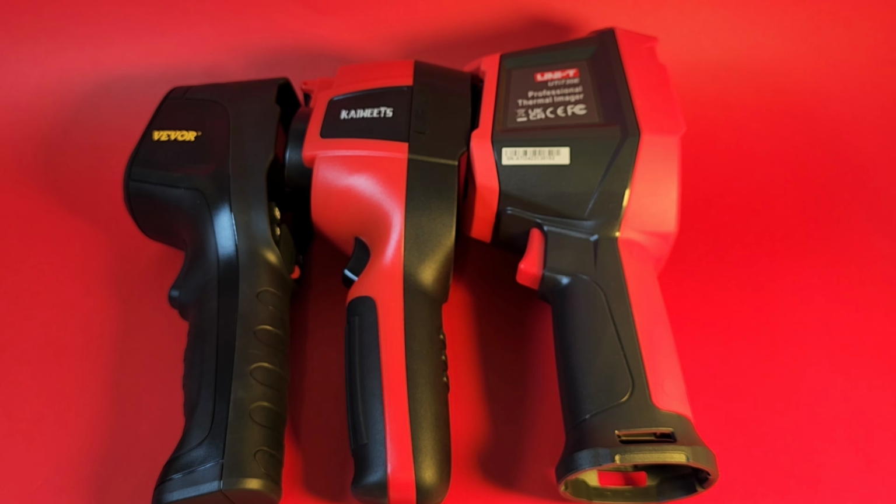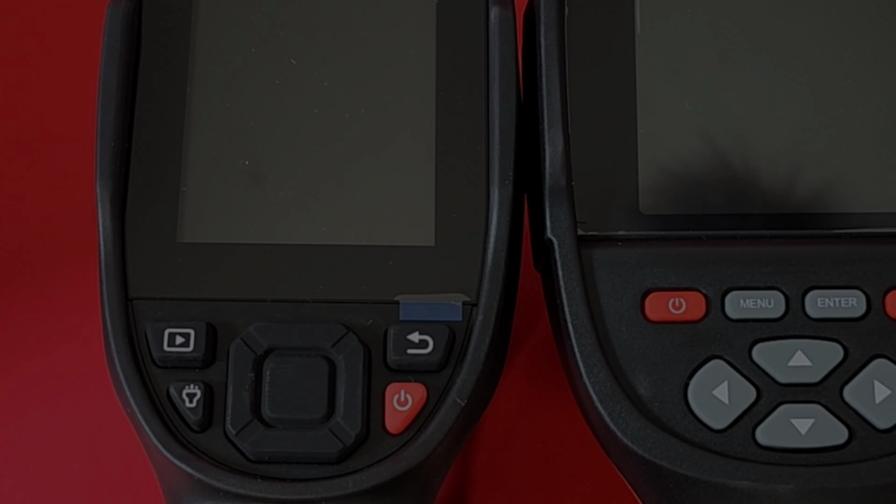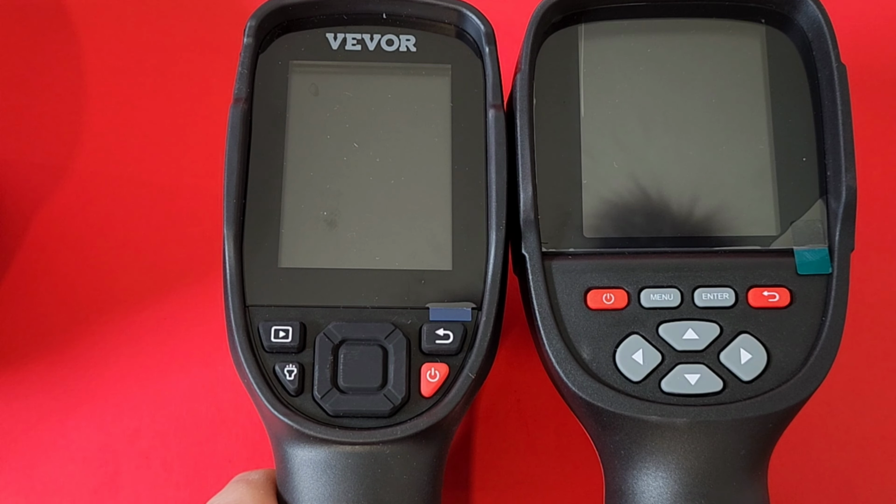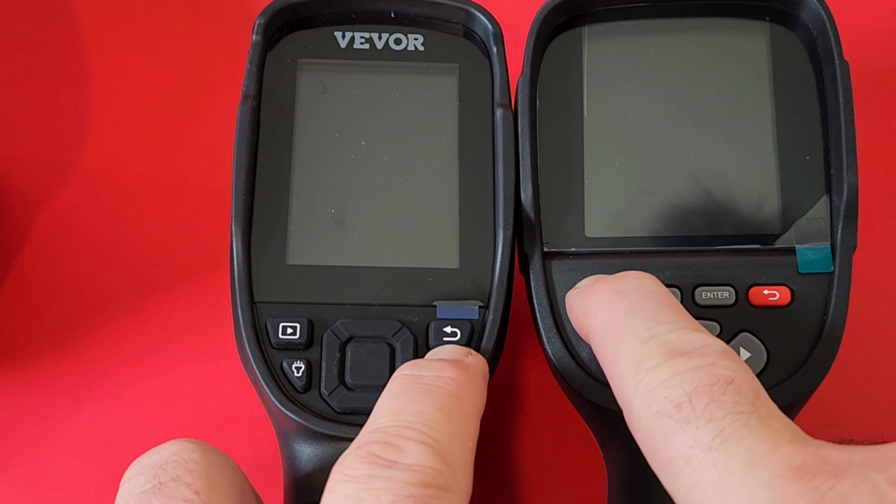Picture's worth 1,000 words. Here's a good example. We've got that VVOR right beside the KAIWEETS and the Unity on the far right. KAIWEETS, par for the course, your sort of standard ergonomic style for that size. The Unity, definitely bigger, bulkier. Well, there you go. Thermal imaging cameras that are hot off the presses, the VVOR on the left, KAIWEETS on the right. Let's boot them up at the same time and just see which one starts faster. 3, 2, 1.